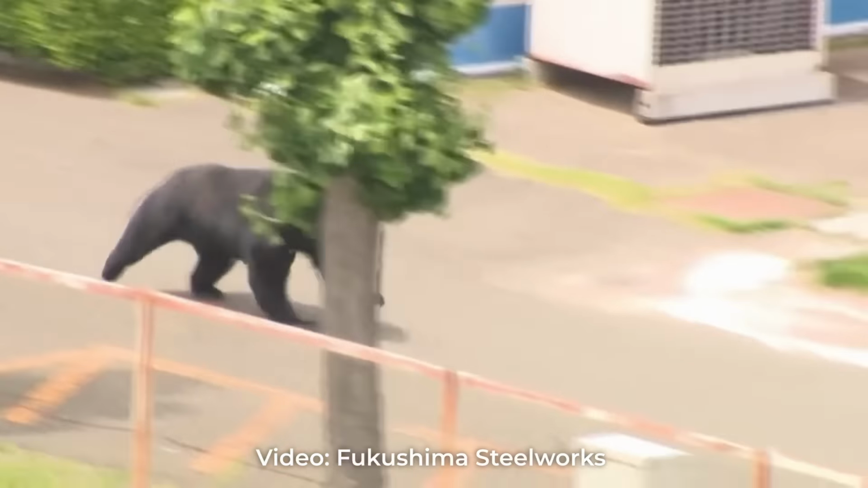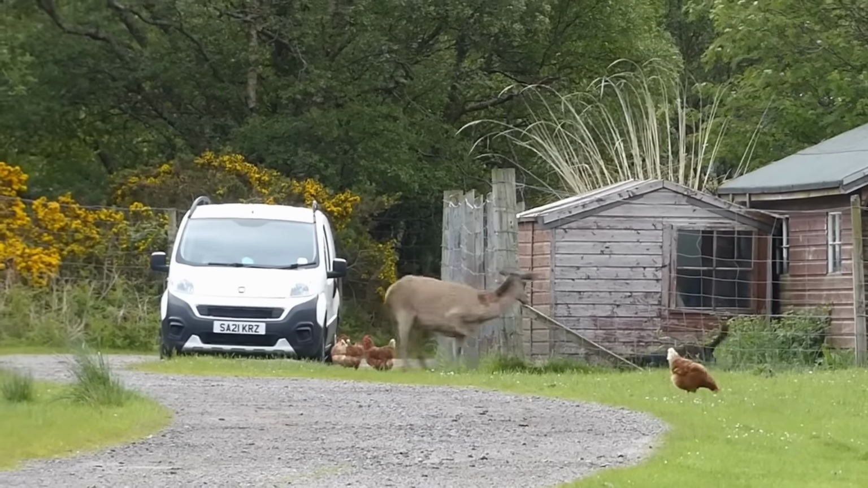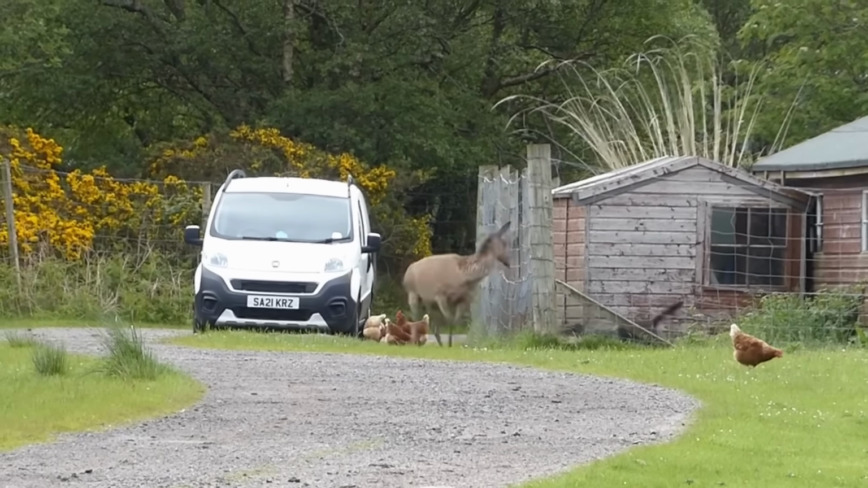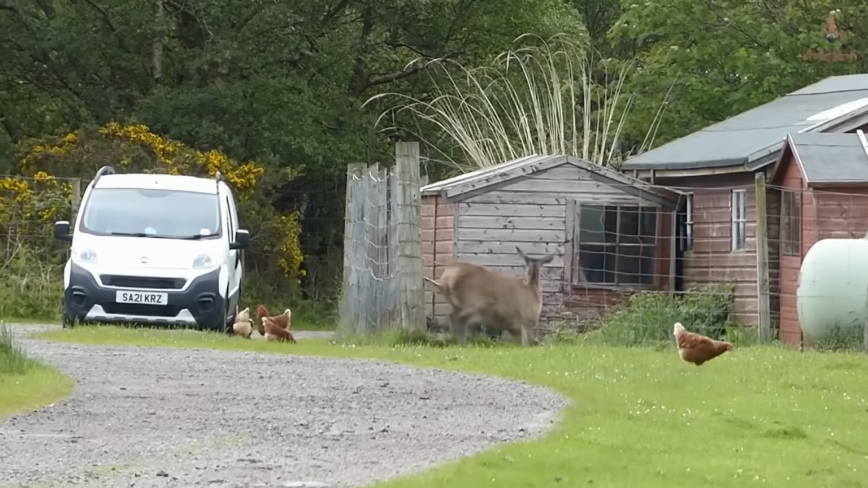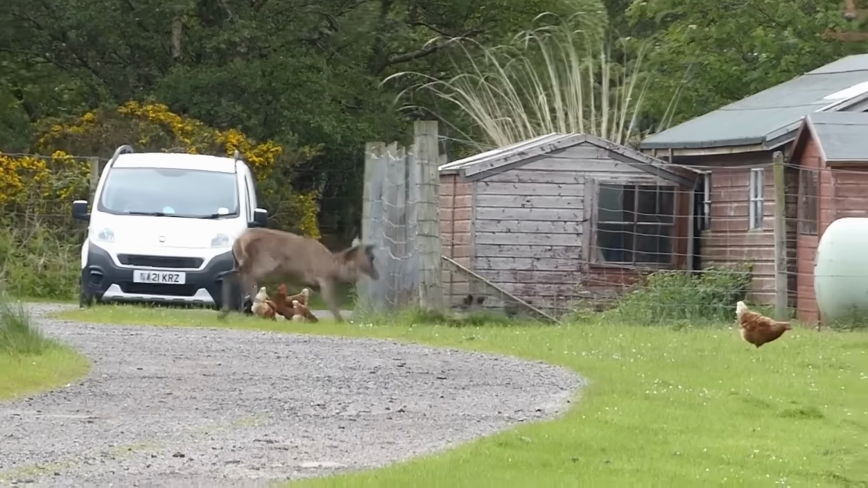A Scottish Red Hind and a Labrador have struck up an abusive relationship. Inverpolly Estate in the Northwest Highlands posted this film of a young Labrador owned by a local woman who has made it its business to wind up what the estate calls a crazy hind, as long as there is a fence in between them. Thanks to Duncan McLaughlin for the link.